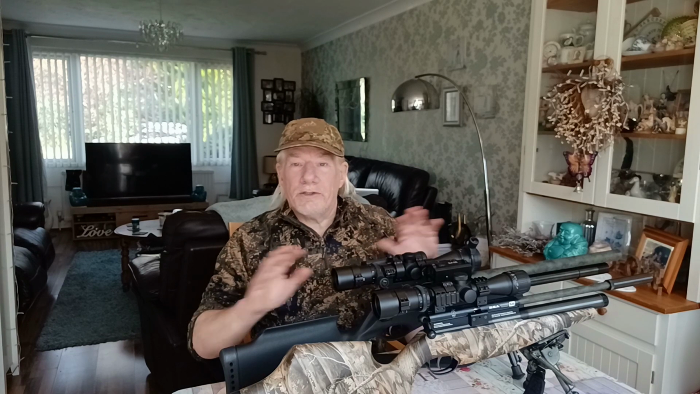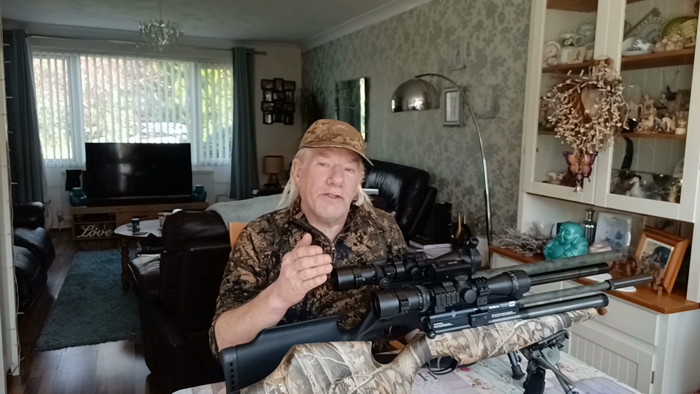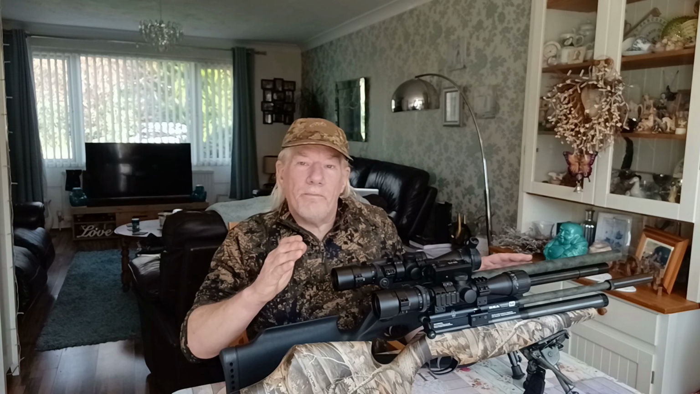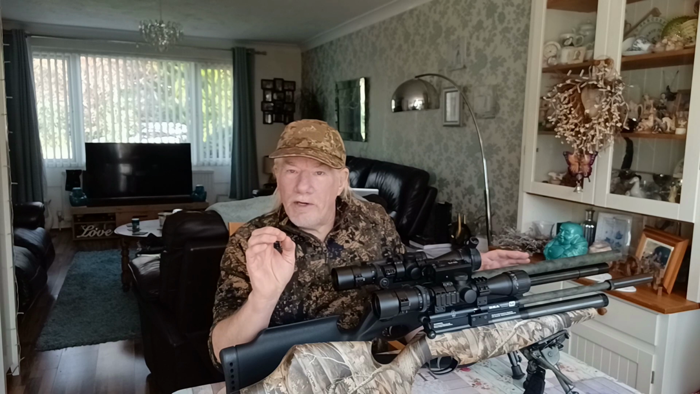And I think as most of you all know, the trajectory on the 177 is a lot flatter than the 22. Pellets moving faster, but you do have to maybe concentrate a little bit more on taking headshots.